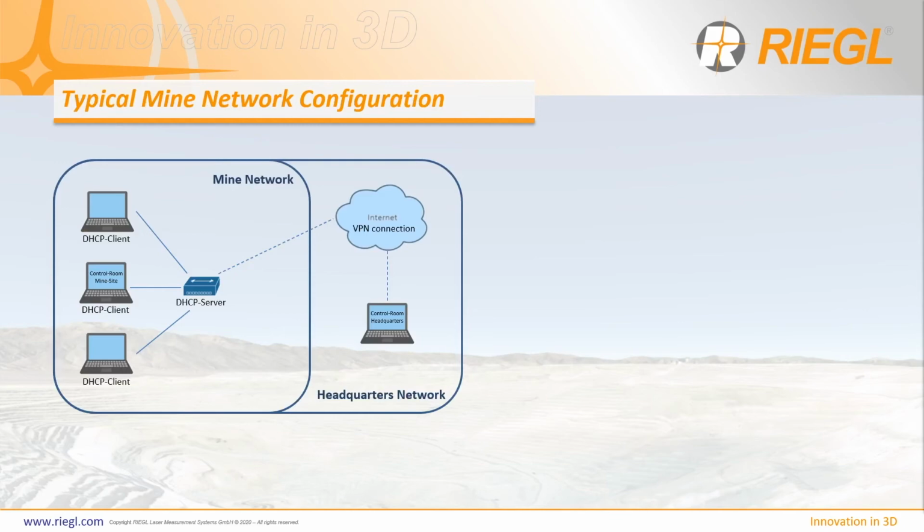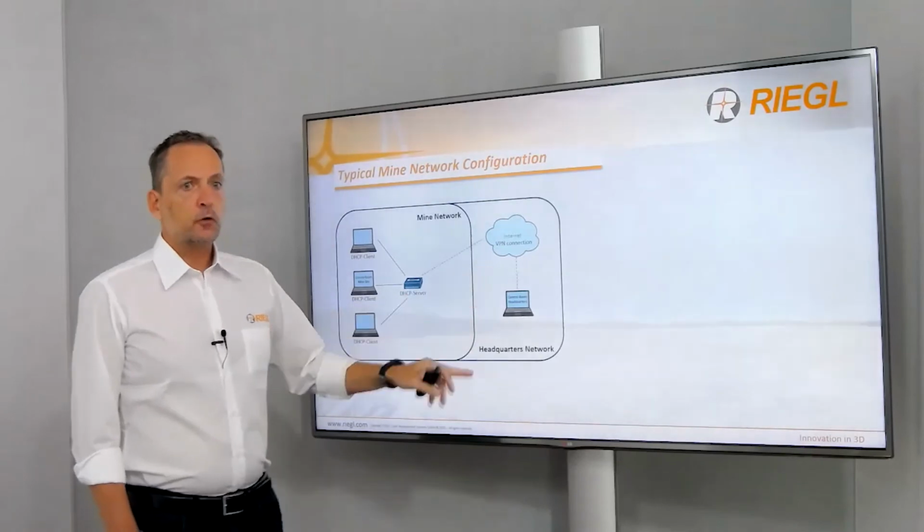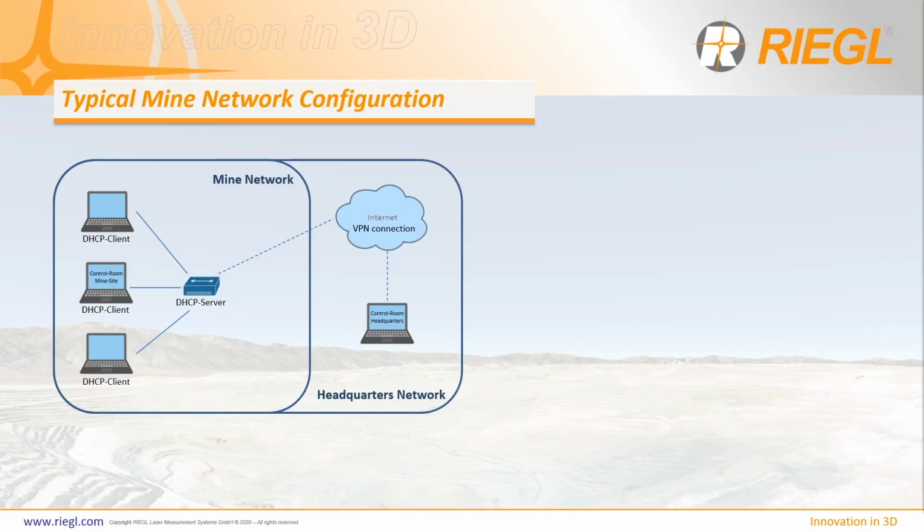Now, let us speak about future trends in mining. Everything goes digital and virtual, and the same is in mining. I show here a standard computer network within a mine. Computers are connected via a DHCP server or router, and outside connection is realized via internet and the safe VPN connections or other similar safe connections. This is a standard computer network.